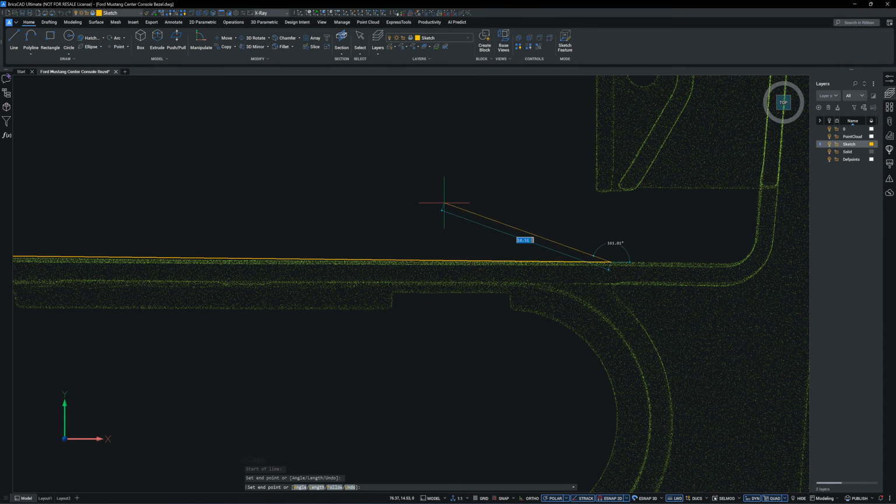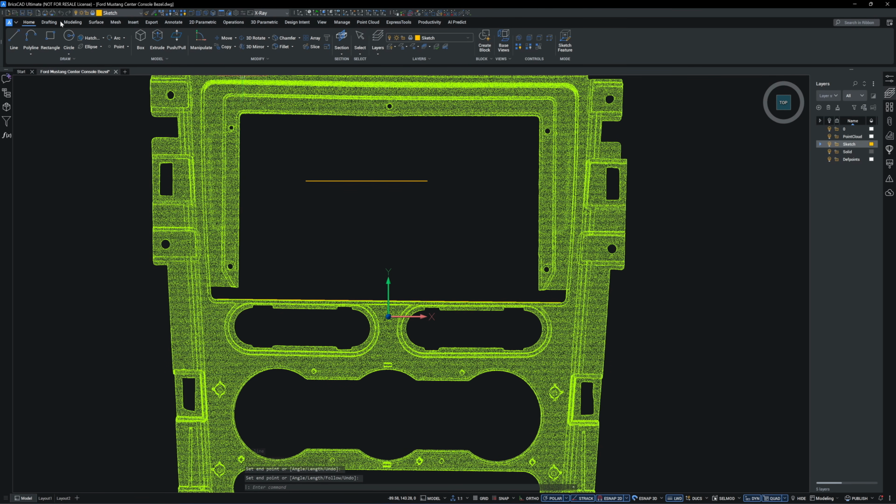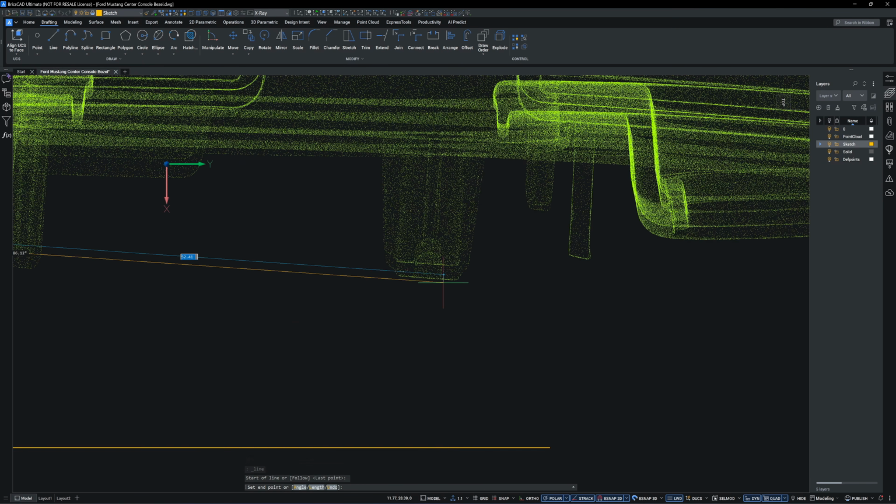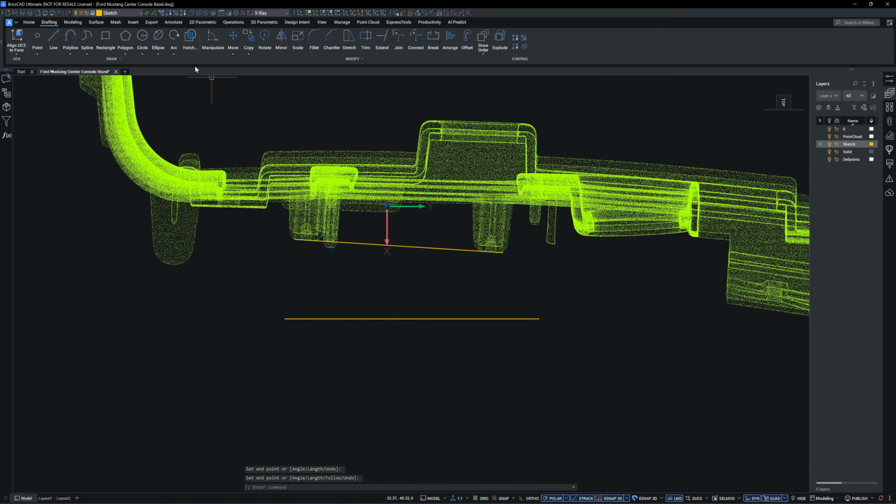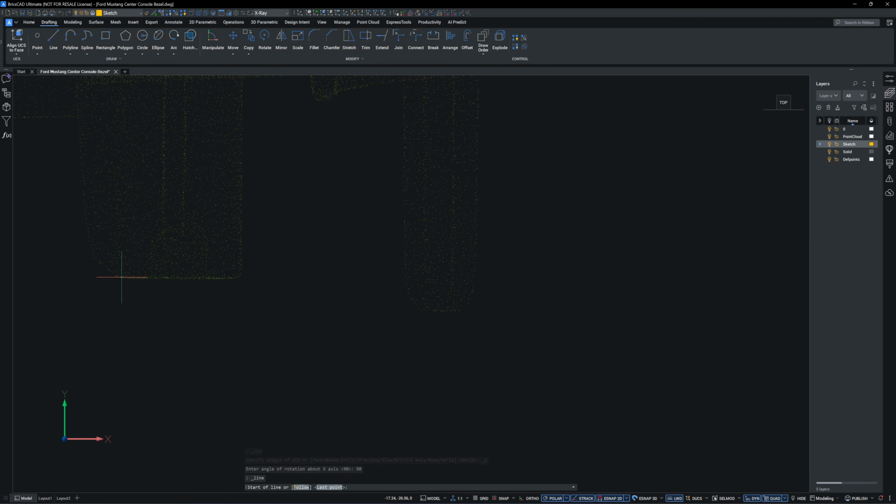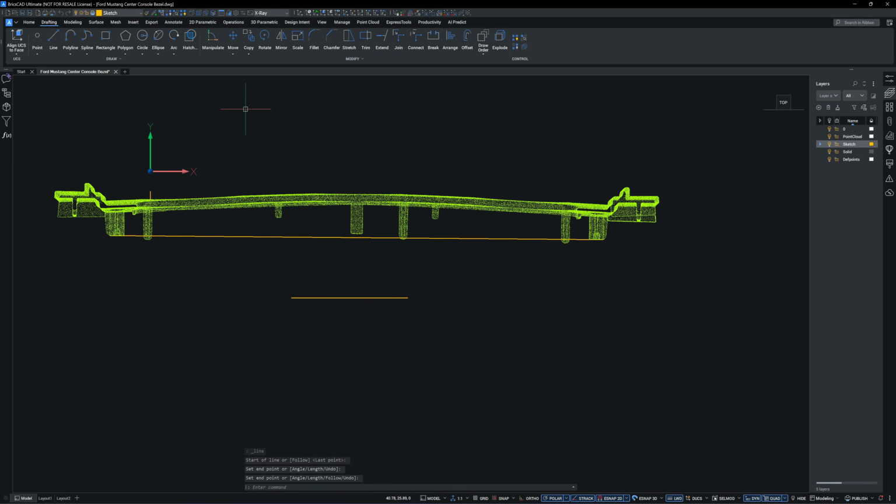First, I will align the point cloud to the X, Y, and Z axis. I will do this by drawing straight lines along the edges of the scan data, then using the align command with two pairs of reference points to snap them to the horizontal and vertical axis.